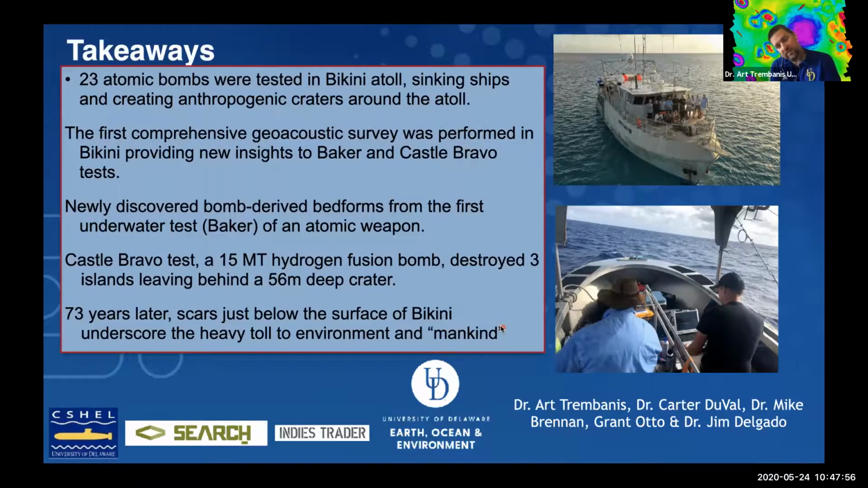We discovered that the Baker crater is still present, still visible, and that there are these bomb-derived bedforms that I hadn't seen before. For the Castle Bravo site, we're able to now build a full, complete model of the crater on the seafloor there that destroyed 3 islands.